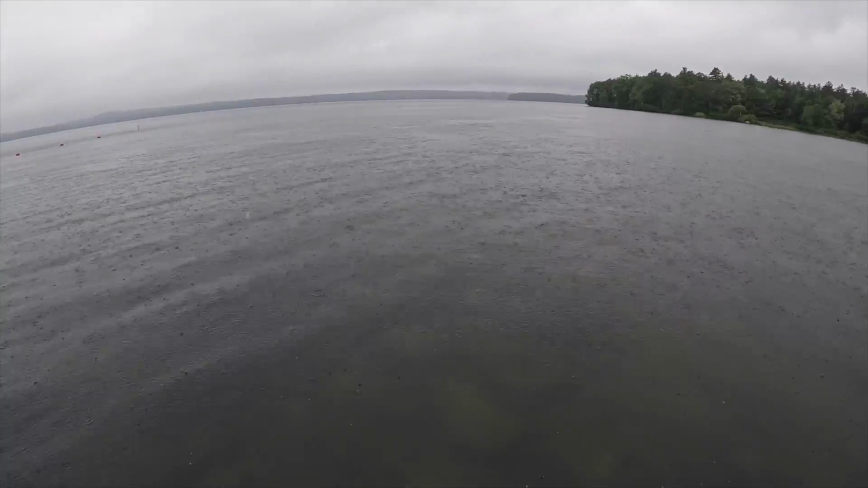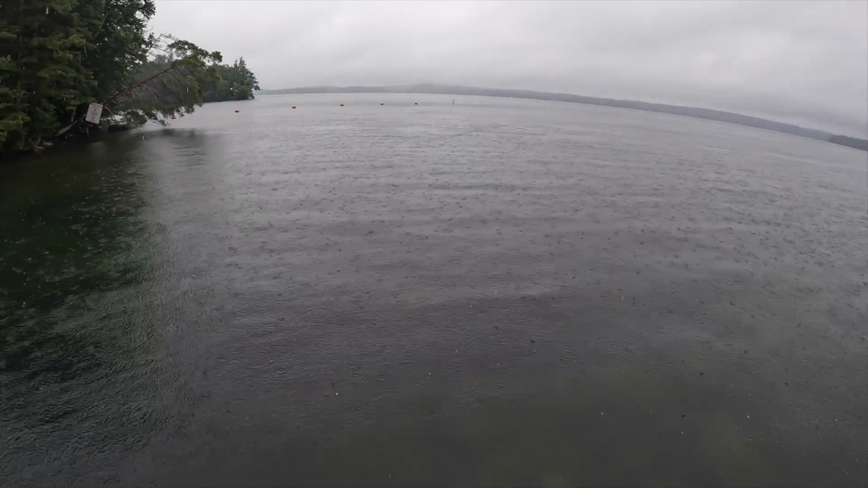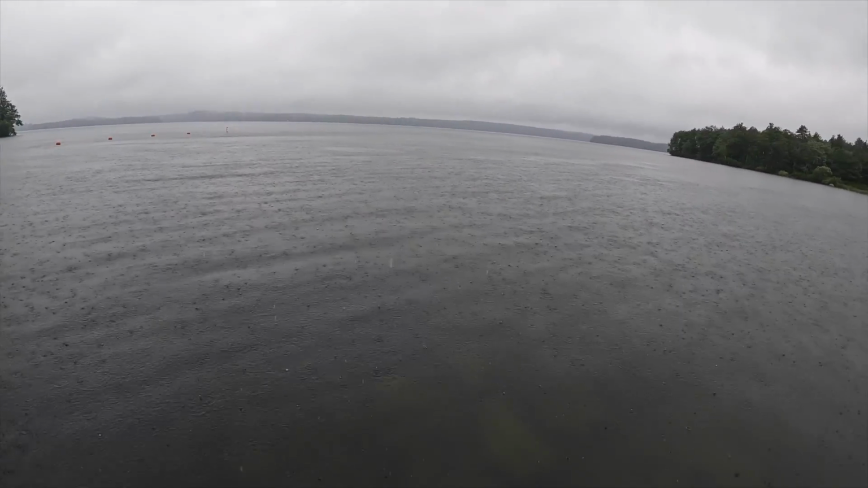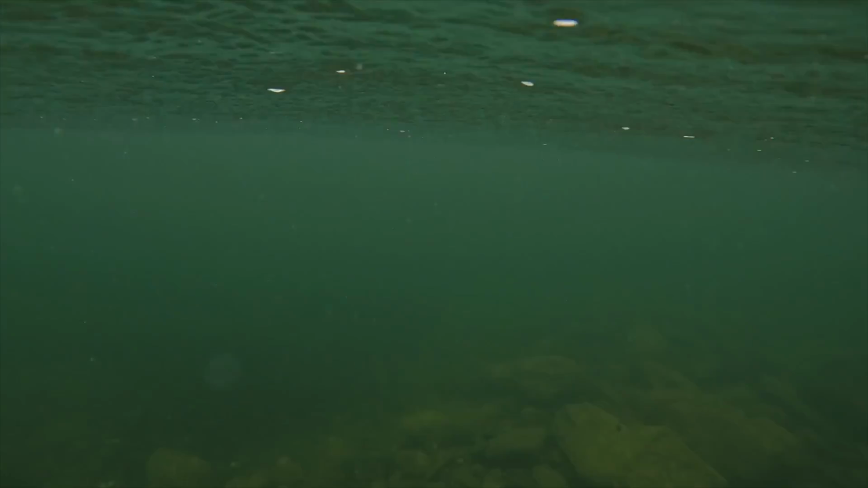You know, the truck would have to be right there. Like the truck and trailer would have to be literally right there. And I see rocks through the water. And so I'm gonna put the GoPro right in, see what it's.